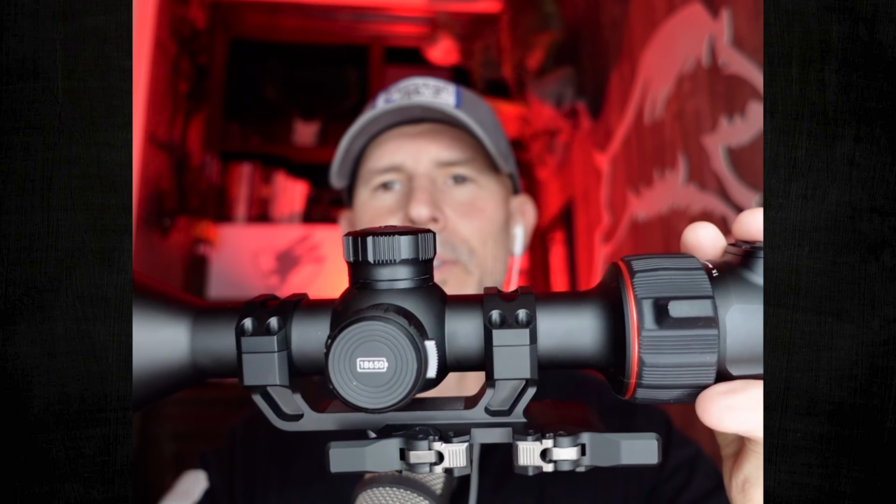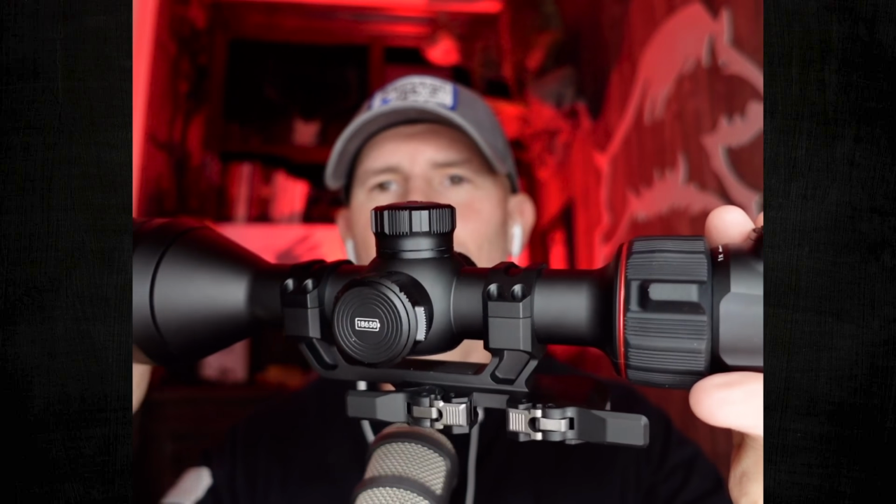This mount is going to be the same one that comes on the regular H50 and H50Rs. So it's also a 2-throw lever QD mount. Nice that it comes with it. Other than that, eyepiece diopter focus. You got your button layout here right by the eyepiece, and like you said, looks exactly like the H50R, except it doesn't have the laser rangefinder built into the objective lens.